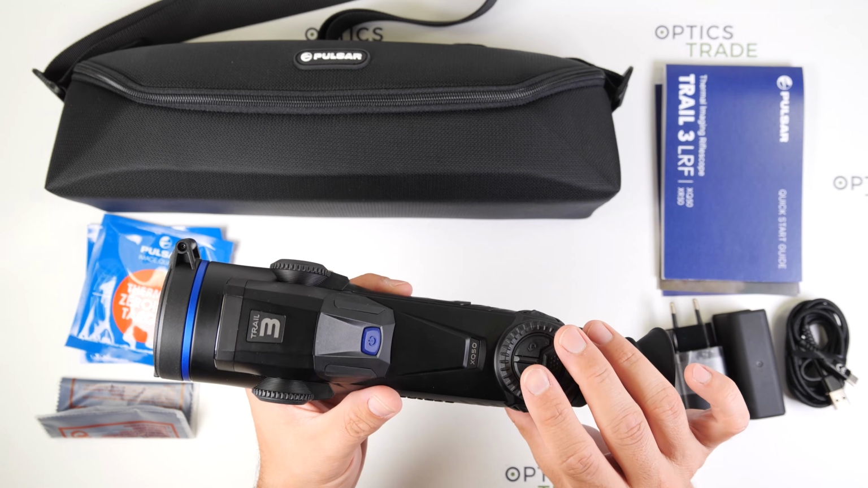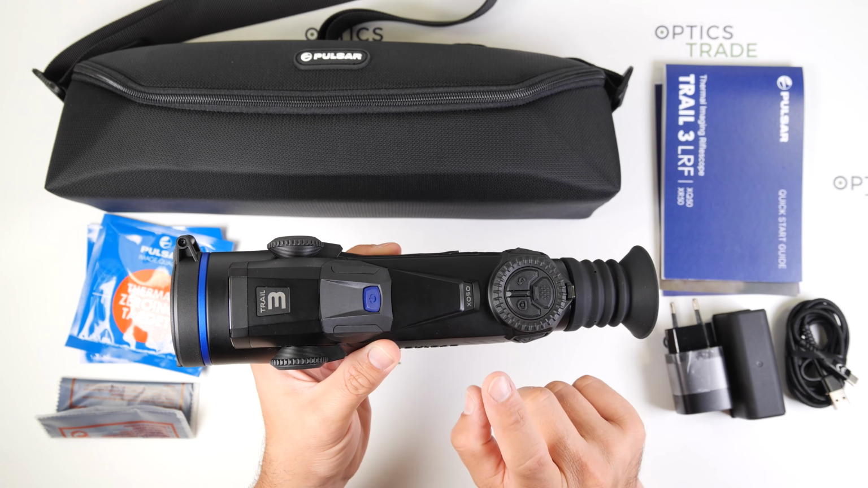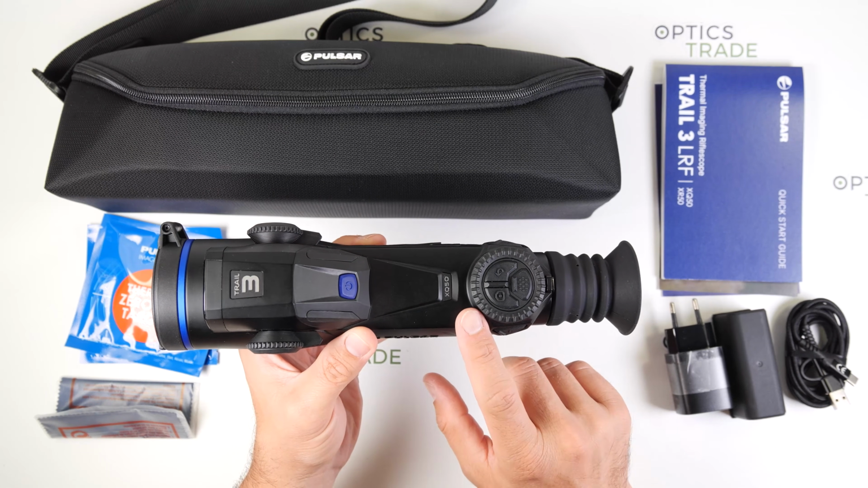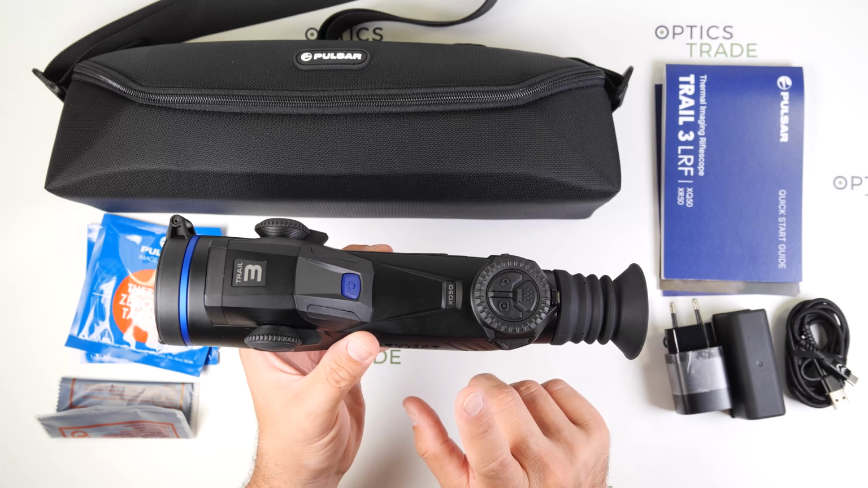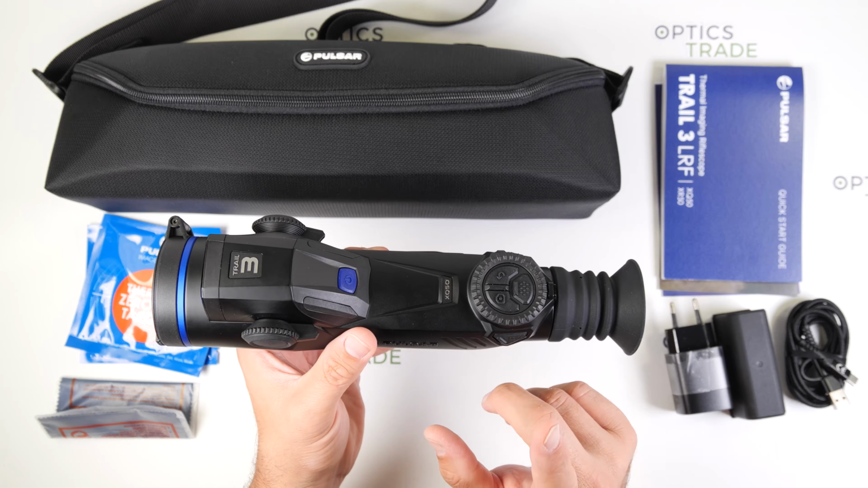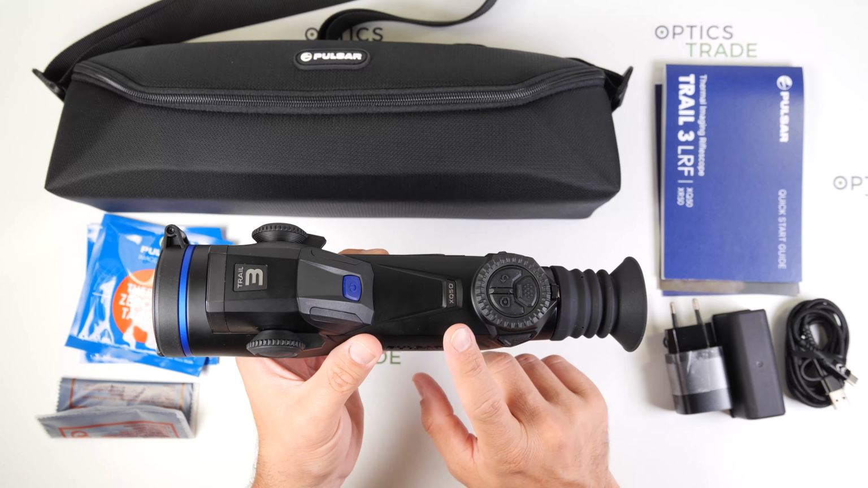When it comes to thermal sensitivity, the XQ50 actually has a slight edge on paper. It offers a sensor NETD of less than 25 millikelvin and a system NETD of less than 15 millikelvin, compared to less than 30 and less than 80 millikelvin on the XR50.